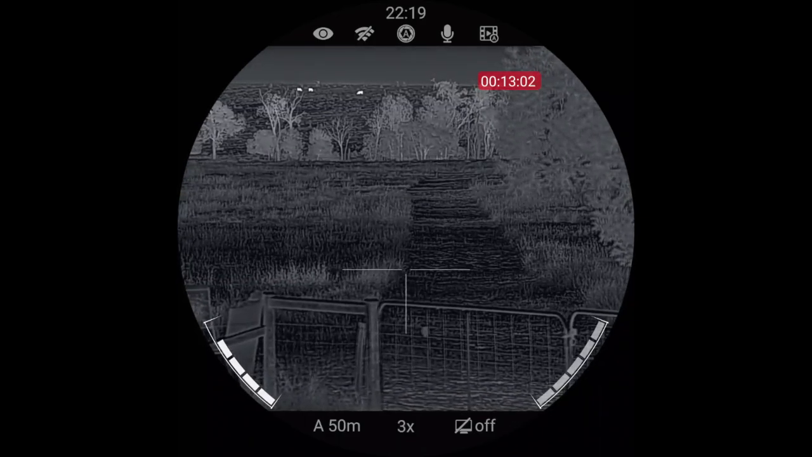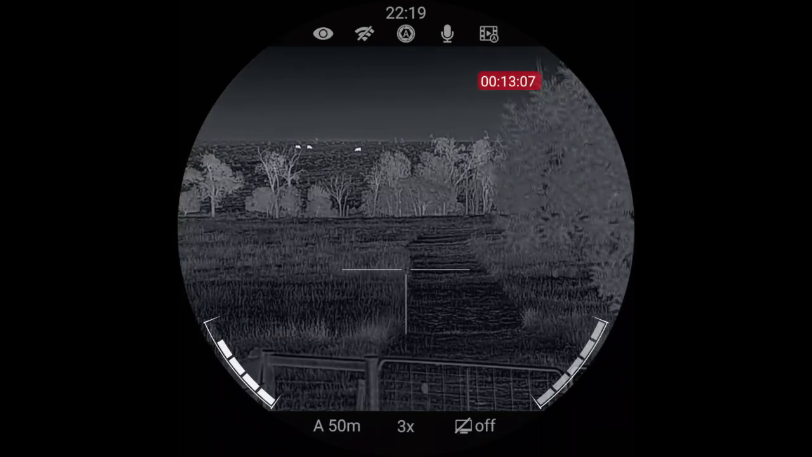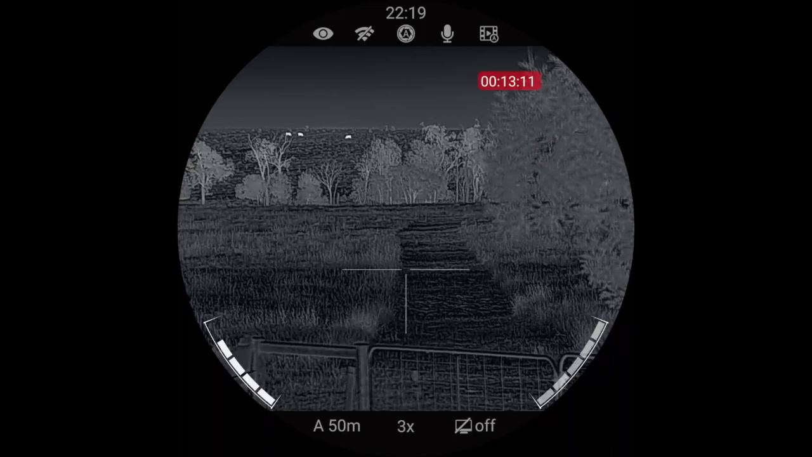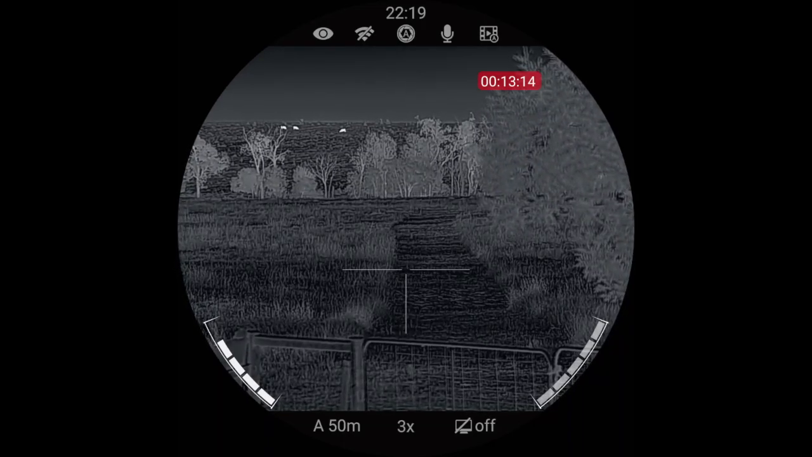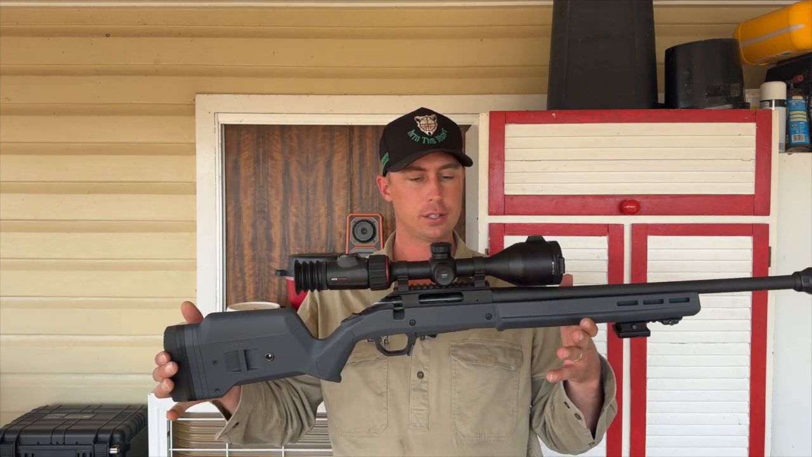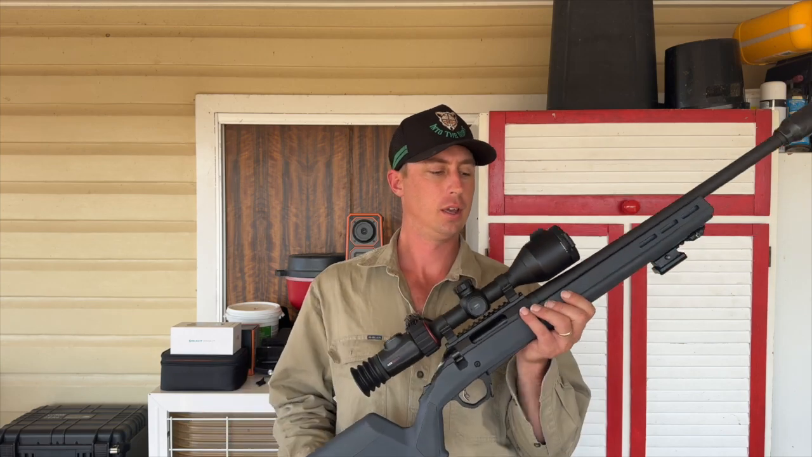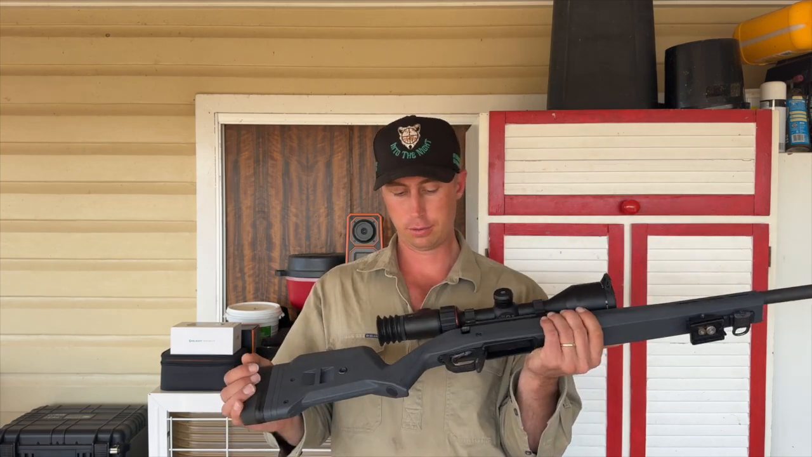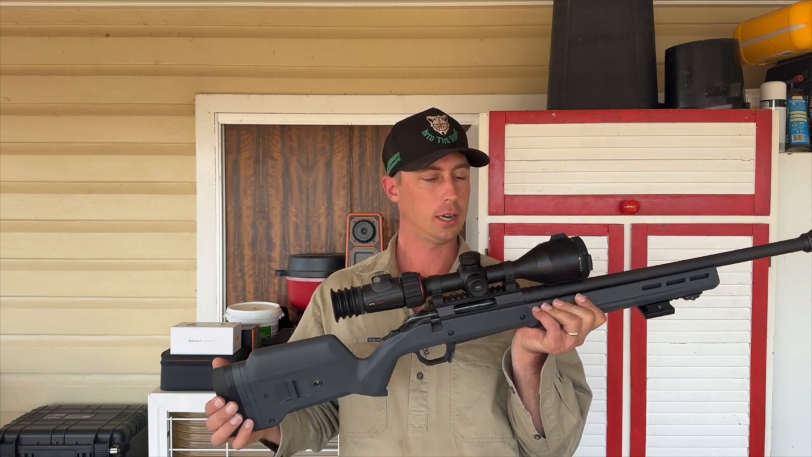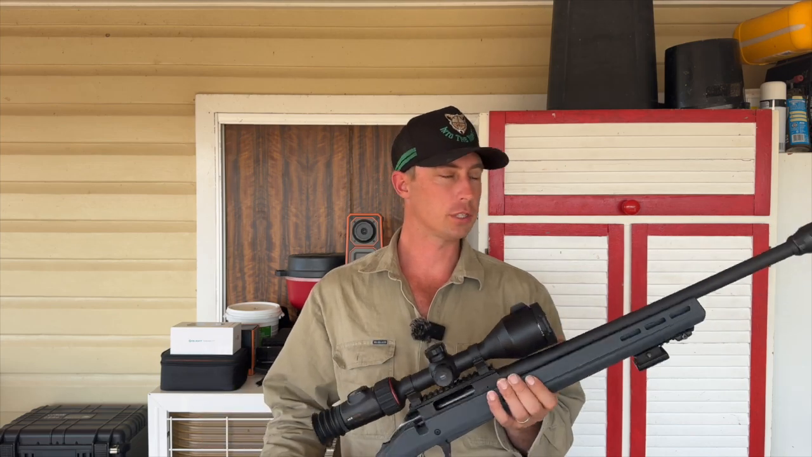And the bars either side: the bar on the left is the battery indicator for the replaceable battery, and the one on the right, sorry, is for the internal battery. Okay, so I've mounted the scope onto my Ruger American Hunter, and I won't continue it in this video. I'll make another one where I'll take it out and show you this out in the paddock and how it performs on the rifle, as this is getting a bit too long.